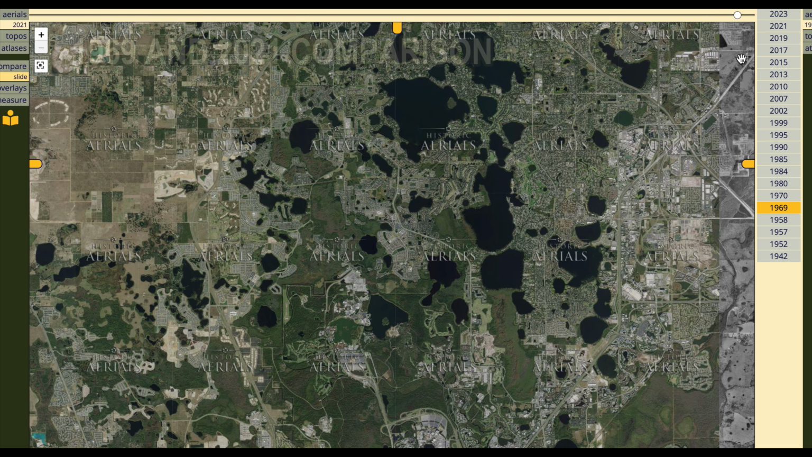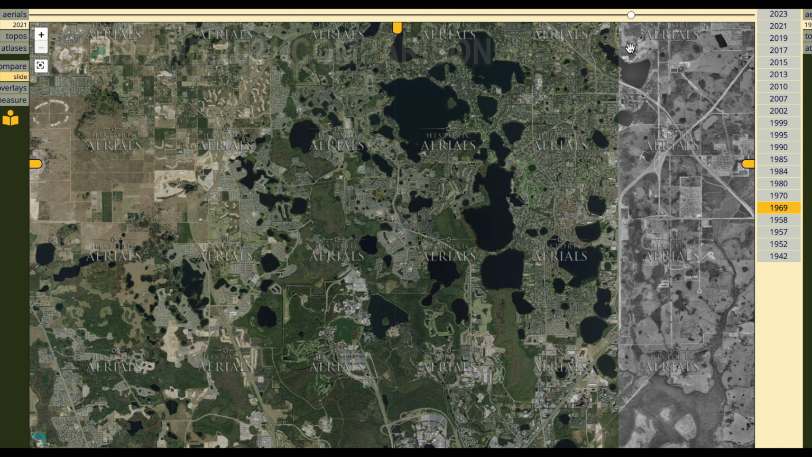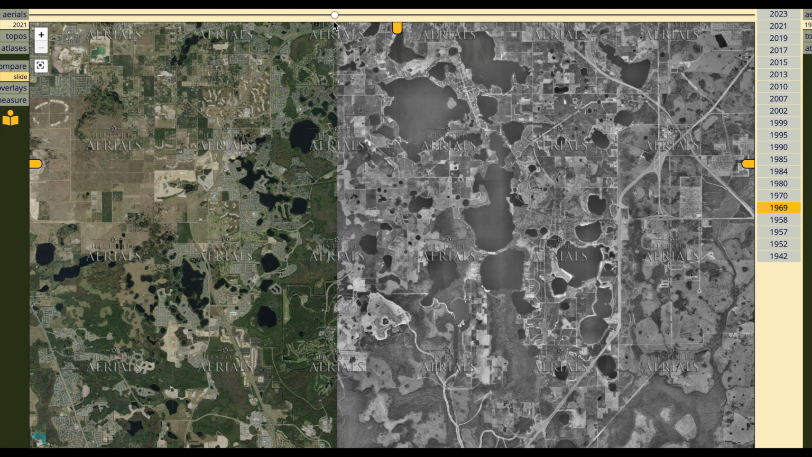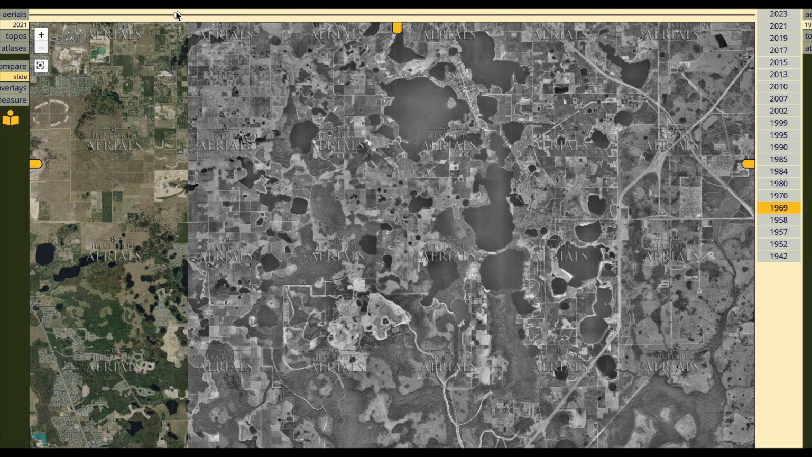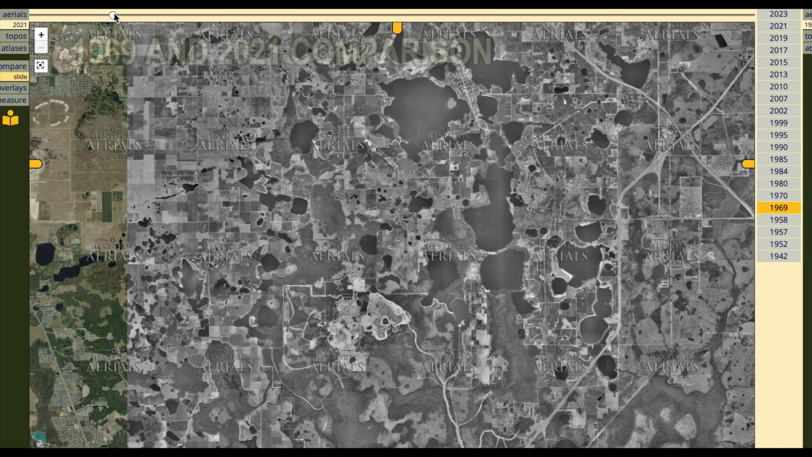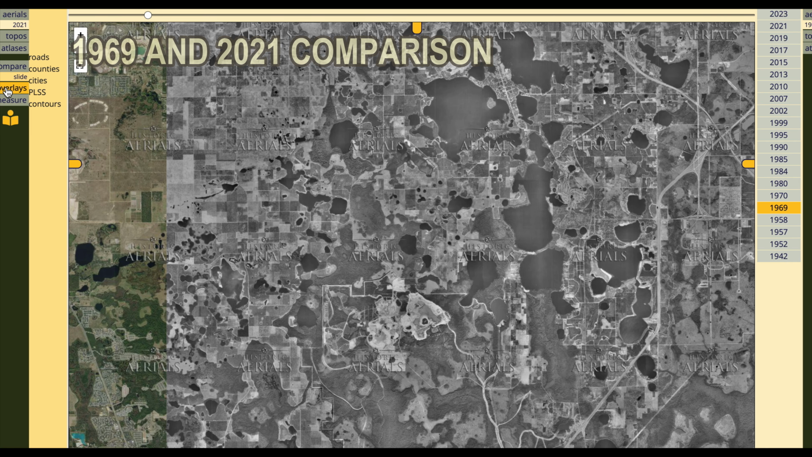These sliders show the comparison between 1969 and 2021, with Disney World construction underway in 1969, and virtually no development in the southwest part of Orange County, which turns into a completely different land cover with expanded residential development, which is still expanding today in accordance with the Orange County Horizons West Plan.